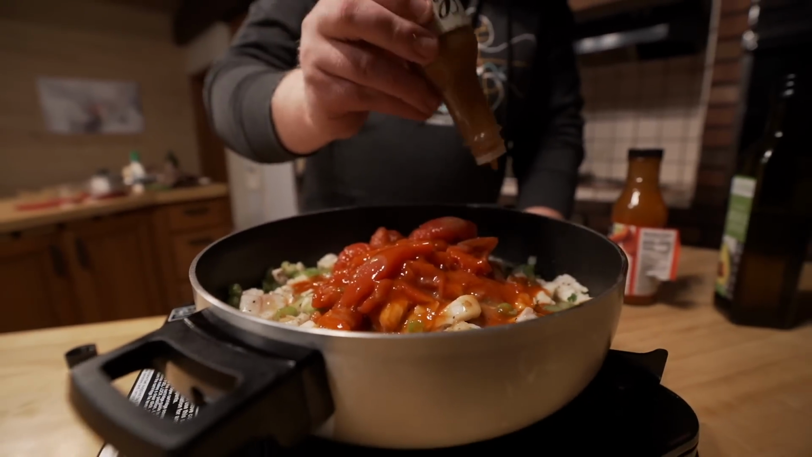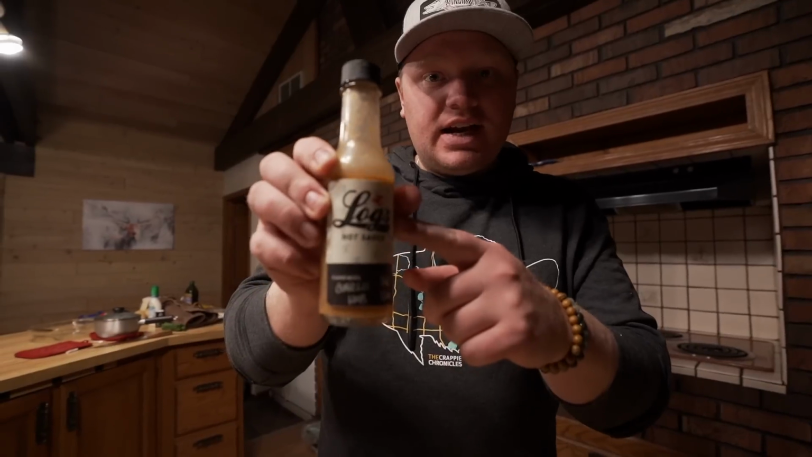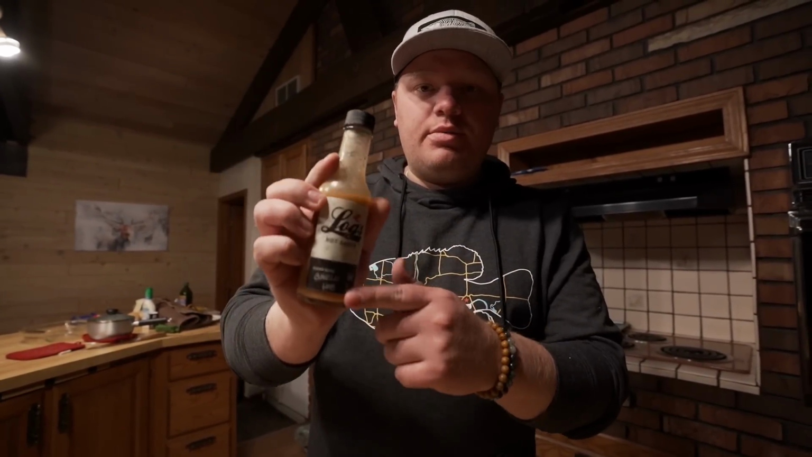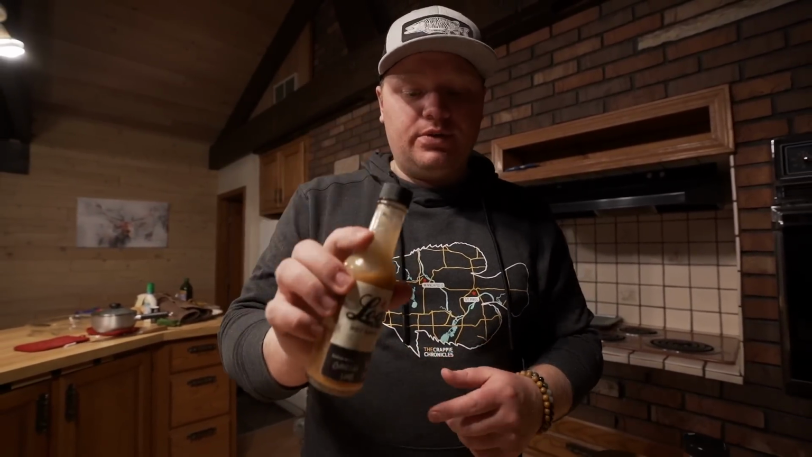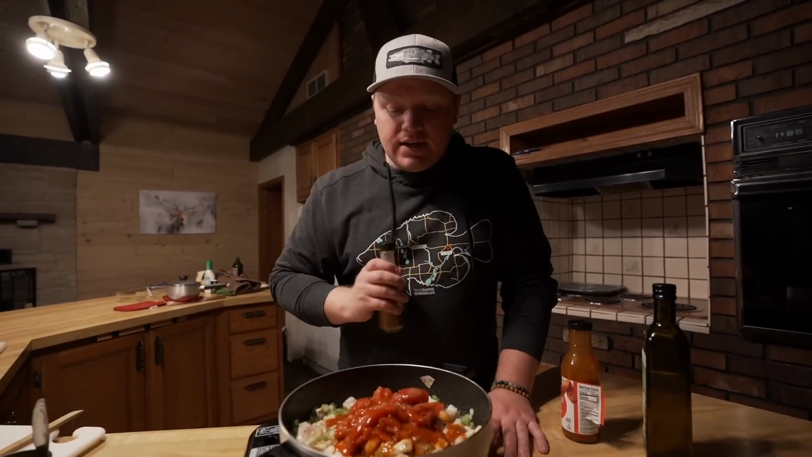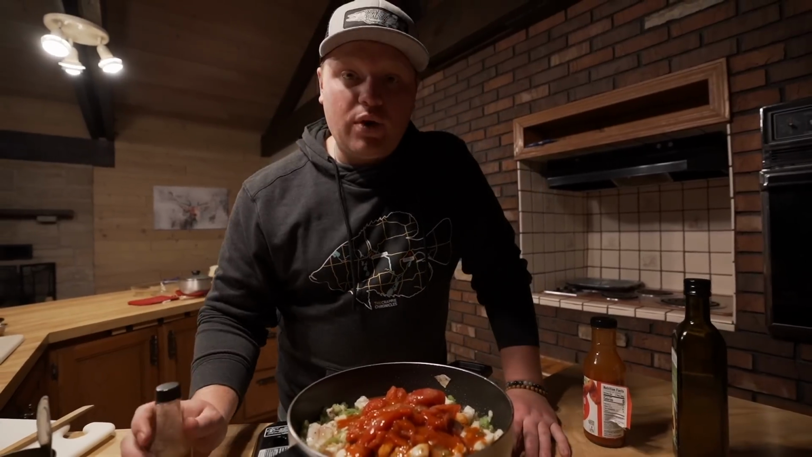This hot sauce is super great. One of our buddies actually makes this hot sauce himself. This is Log's hot sauce. He makes a ton of different flavors. This one's garlic habanero. I've tried a bunch of them from them, and every single one is absolutely delicious. So I'm definitely looking forward to using more of this, and I think it's going to make this dip way better.